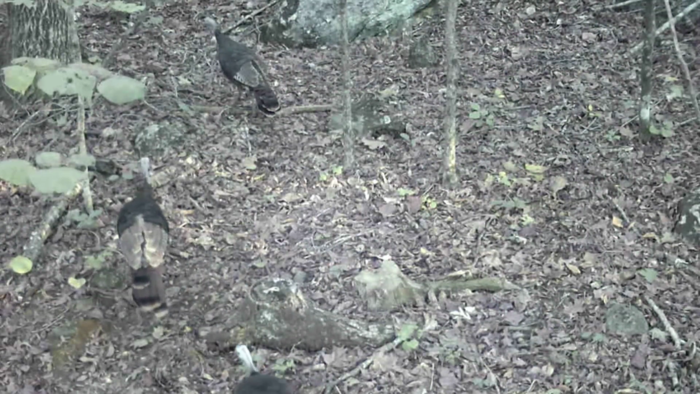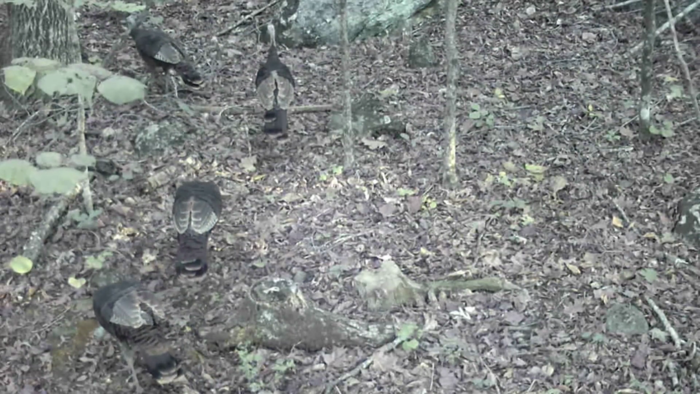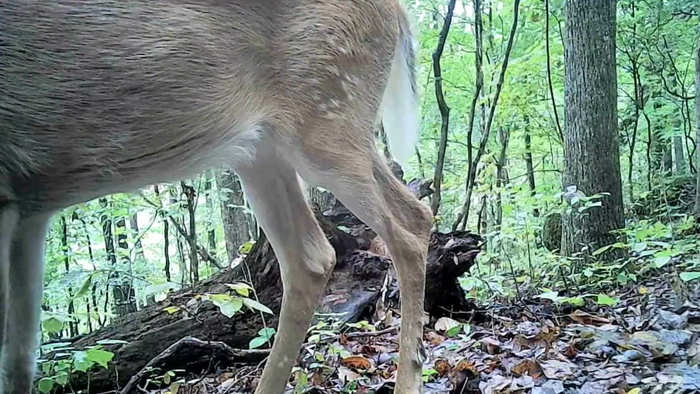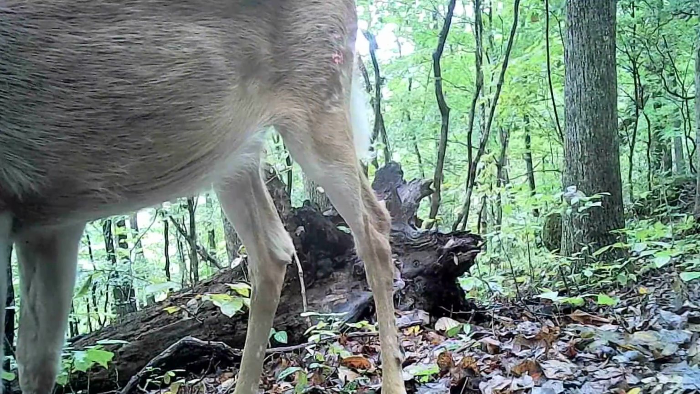And the turkeys, they're off the roost early in the morning. They're out making their rounds. Just follow the leader. And another day unfolds here on the ridge. It's a pond. You can see what spots is left on it.